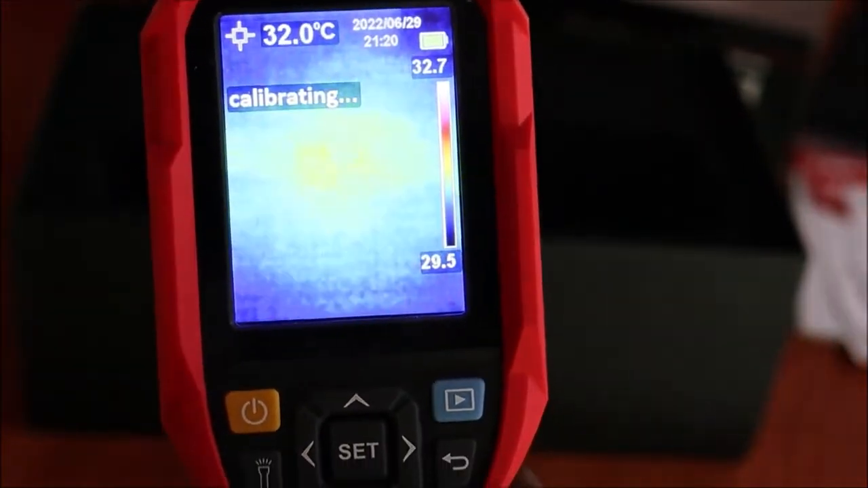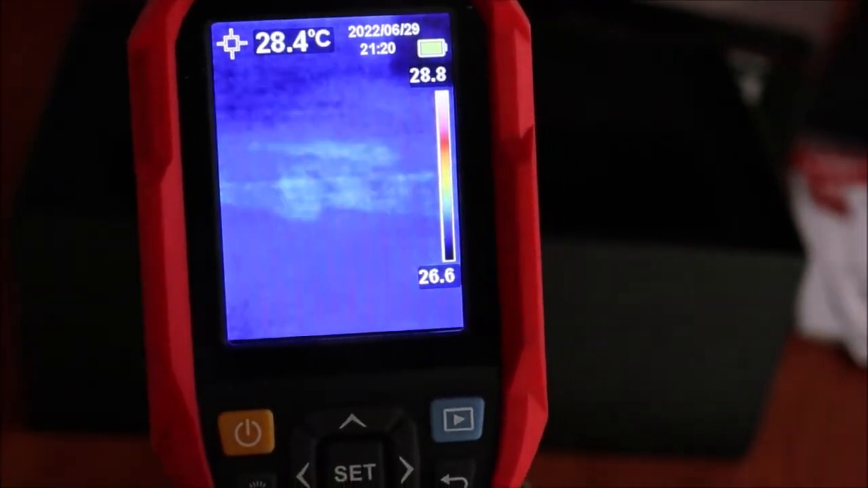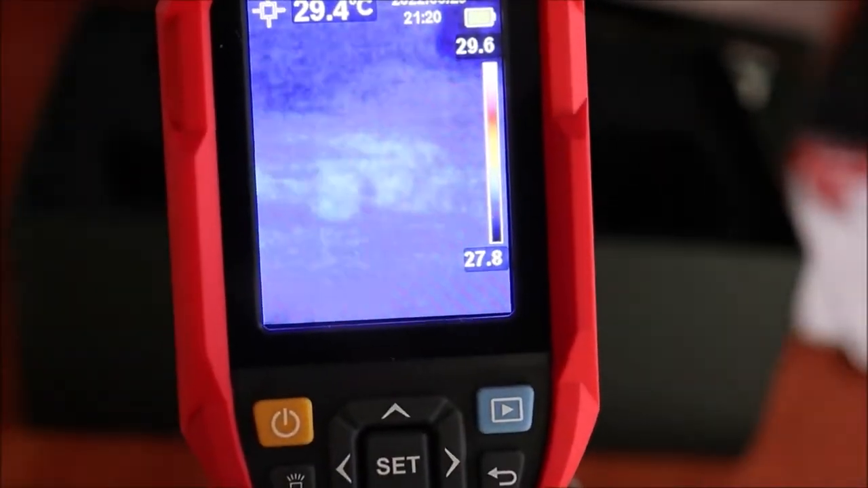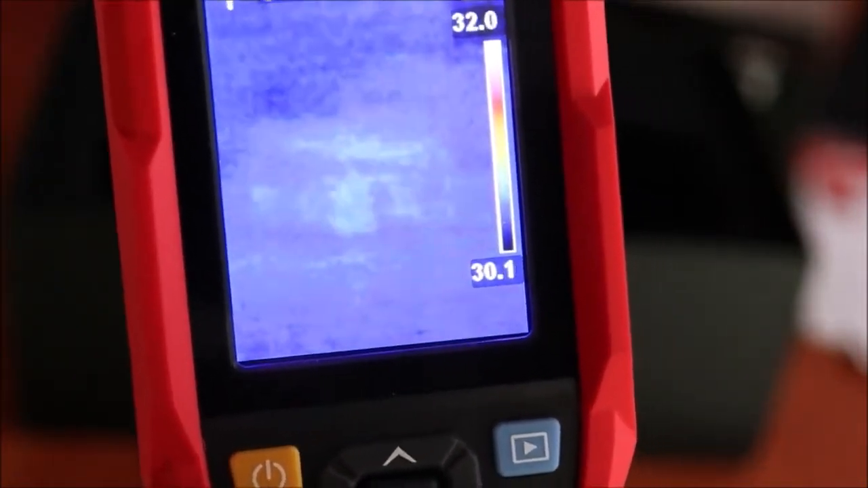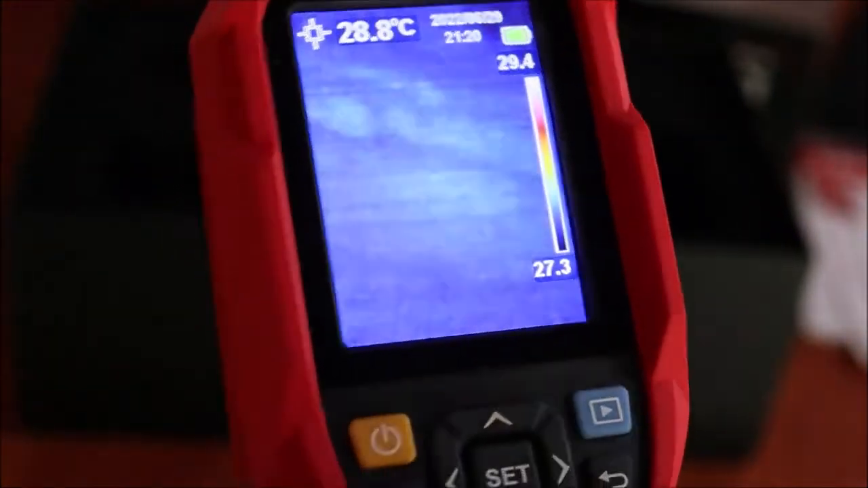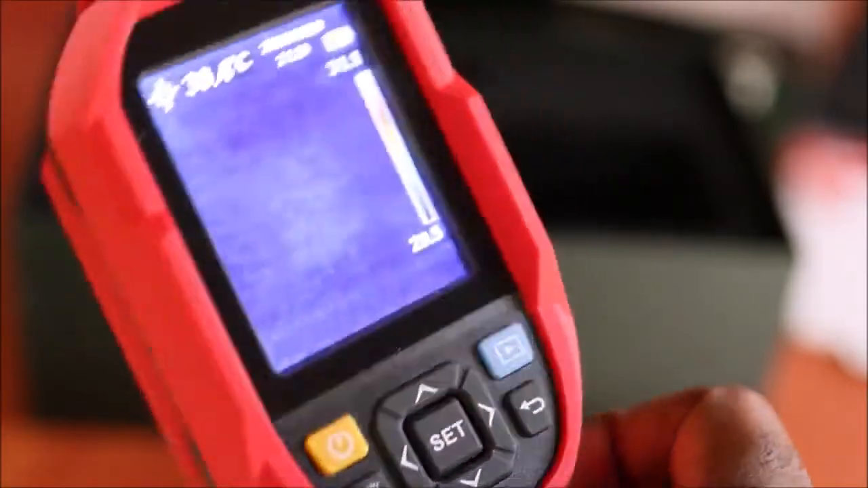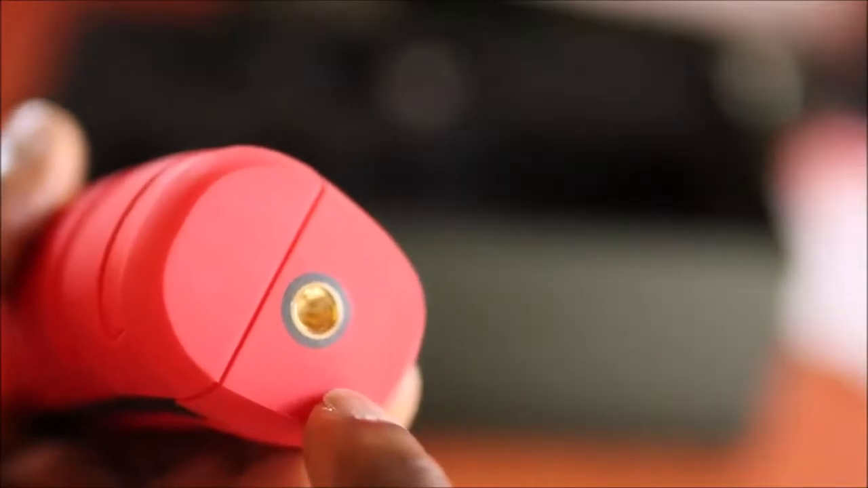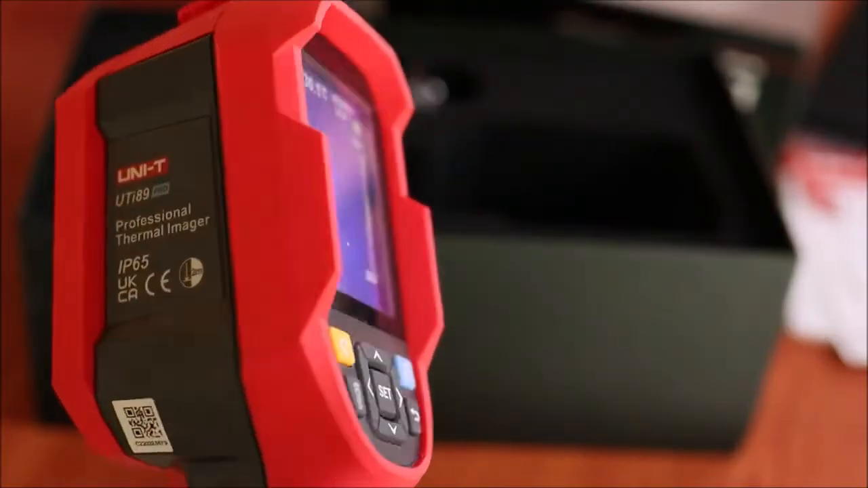Right? So this will detect anything that has heat. This can be used for a lot of different purposes, for persons in different fields. And I'll be showing you guys how this works in a while. Also, we can put this on a tripod. We have the hole here to screw this on a tripod. So this is quite cool.